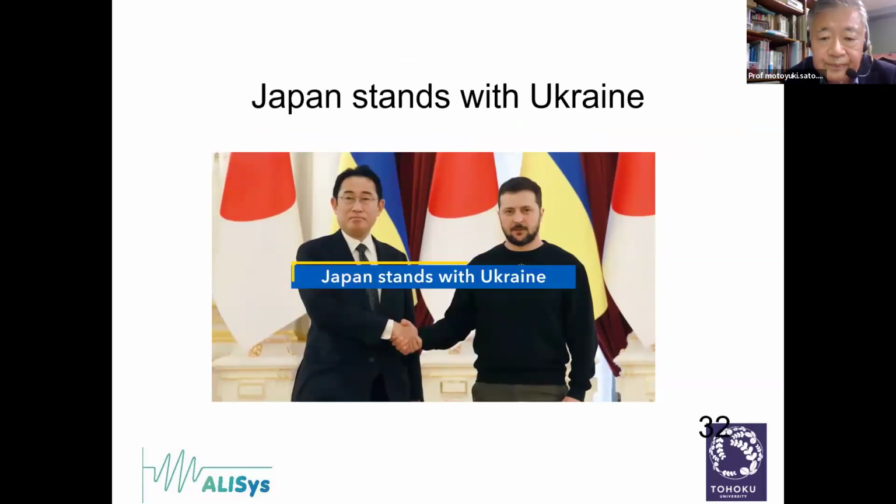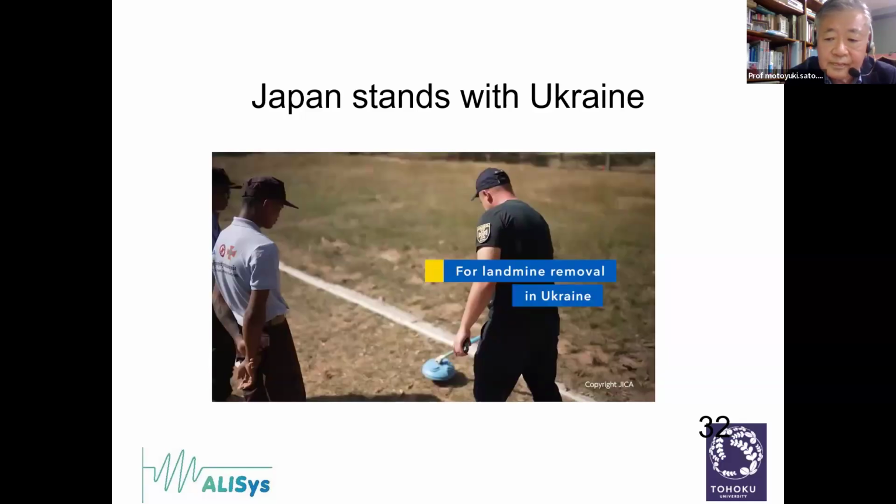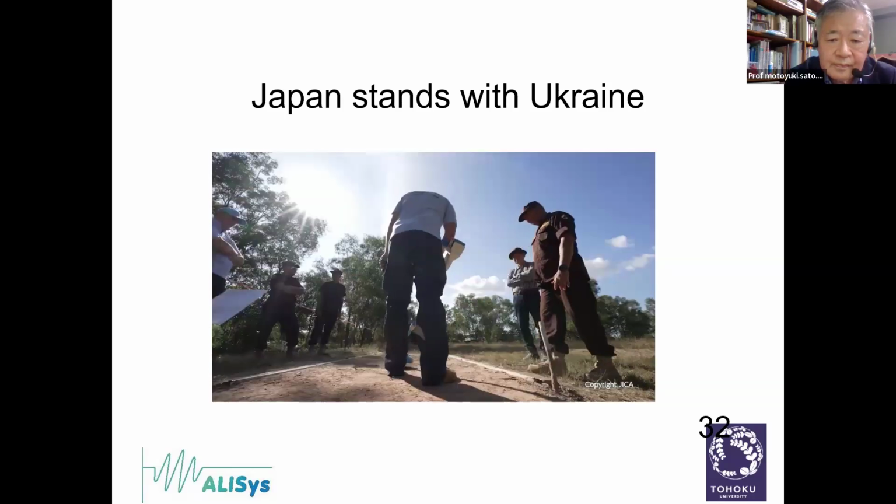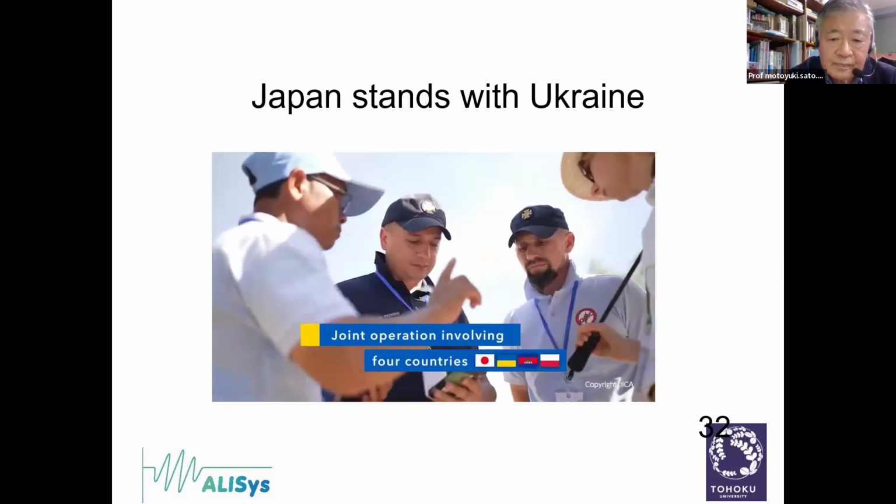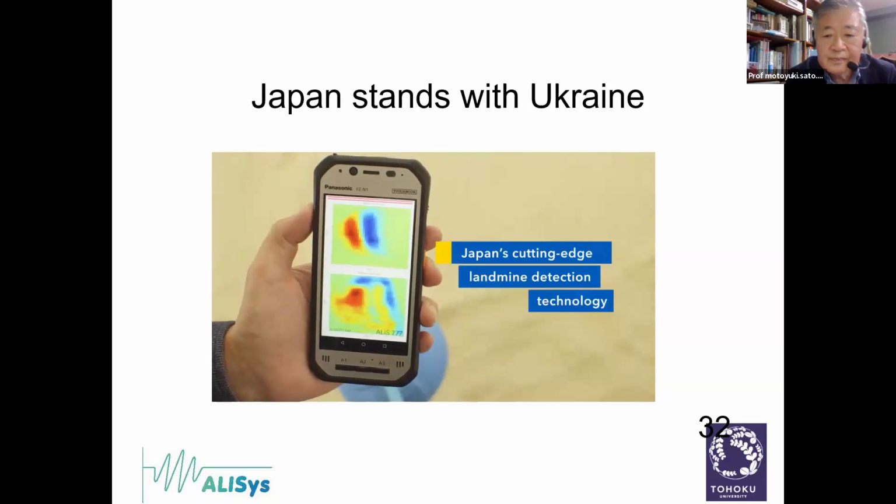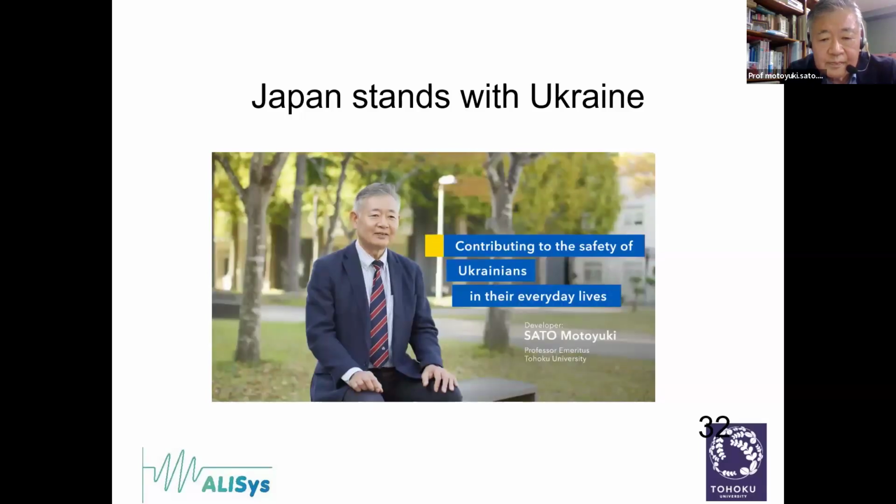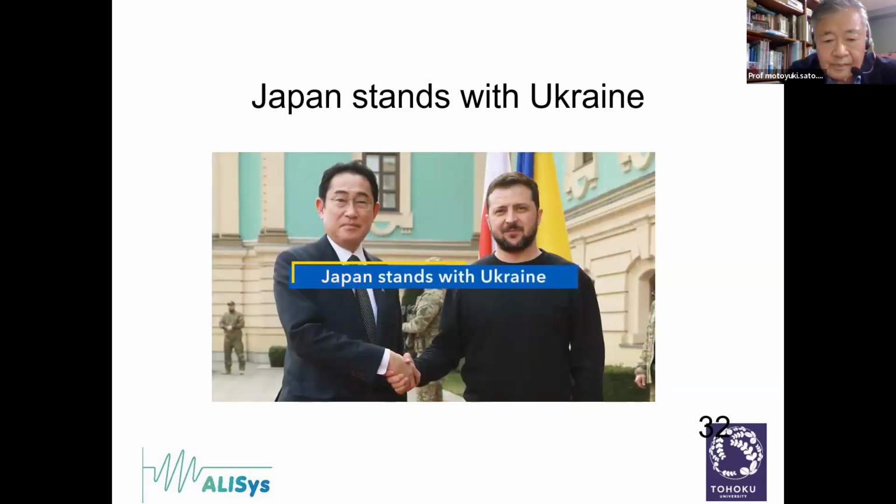Japan stands with Ukraine. To accelerate landmine removal in Ukraine, Japan is conducting training in how to use landmine detectors based on its experience in Cambodia. The training focuses on cutting-edge Japanese landmine detection technology. I hope this technology will contribute to the safety of Ukrainians in their everyday lives. Japan stands with Ukraine.